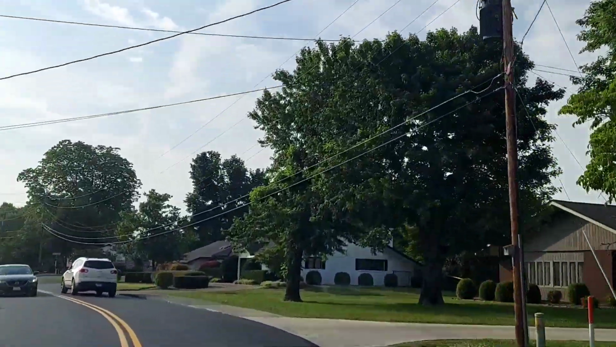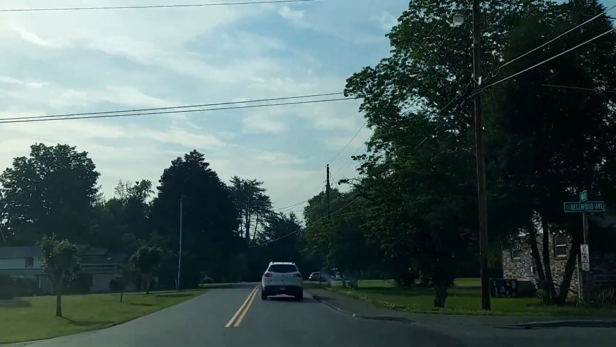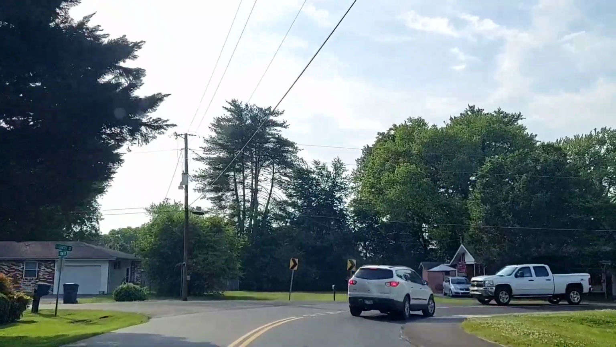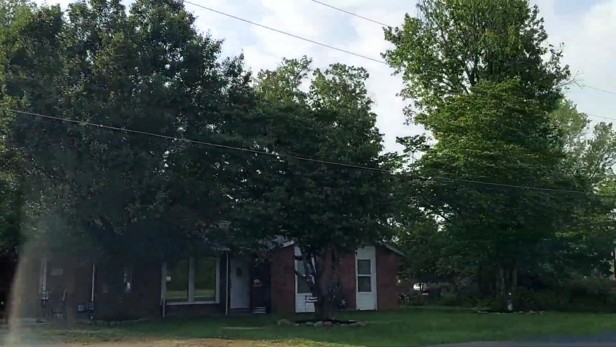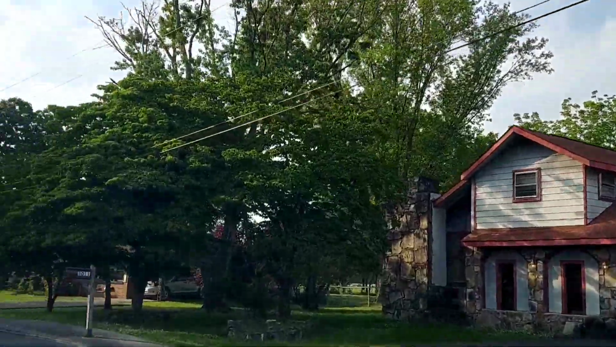And you just drive on through. Usually it's not very crowded. There are people on it, but you see I'm moving. I'm doing 25 miles an hour right now. Definitely faster than Parkway. This is the worst or the hardest curve you're going to find right here. That's it. After that, it's easy street for you.